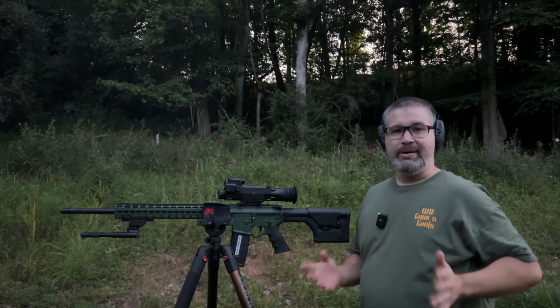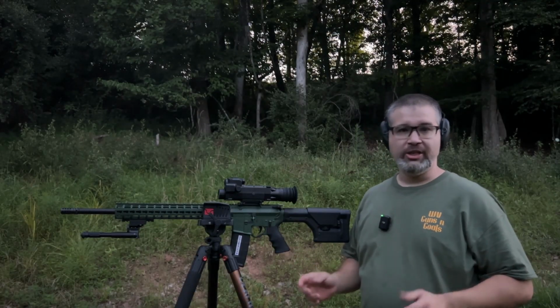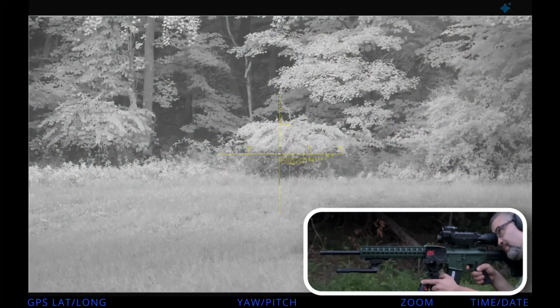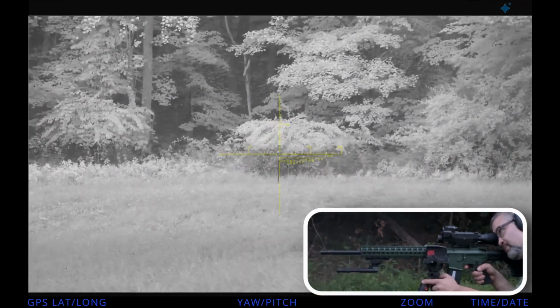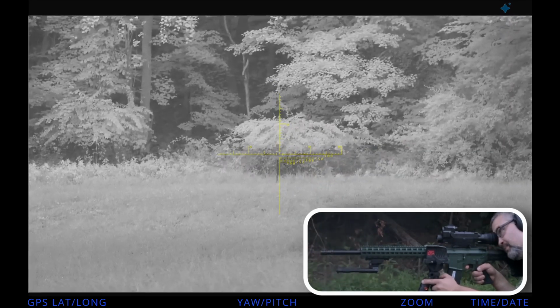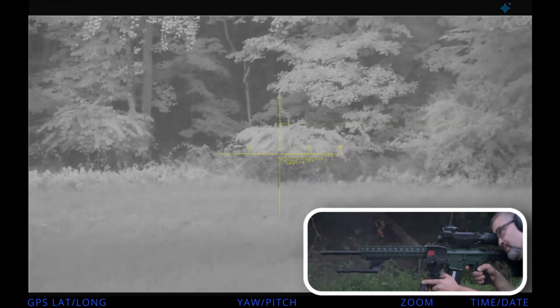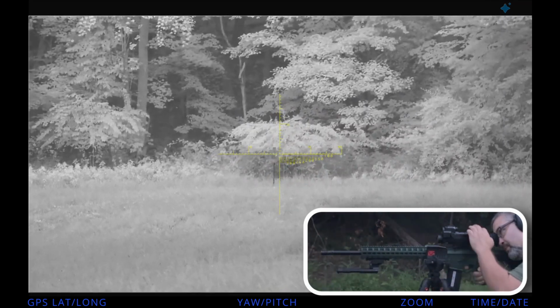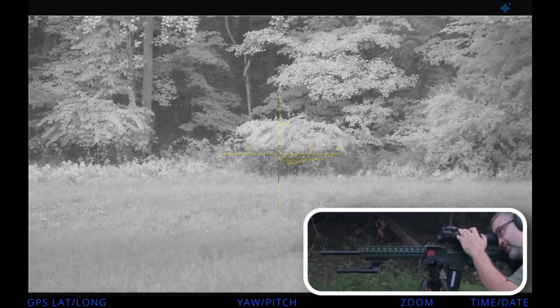Okay, so we are pretty much on at 50 yards. Let's go ahead and move back to 100 yards. Let's try out the other thermal modes.